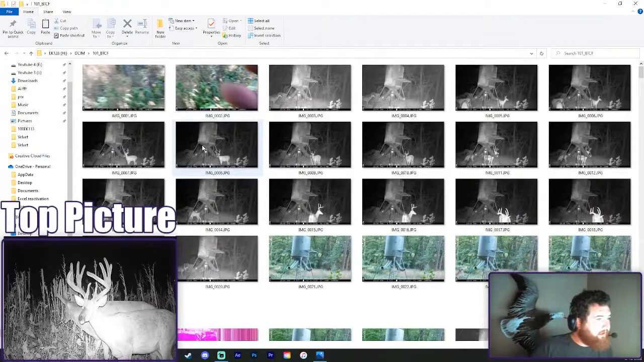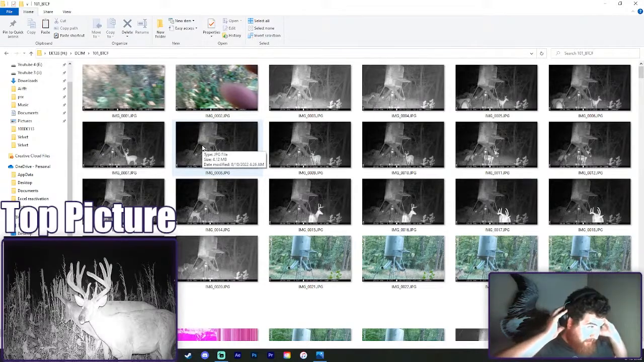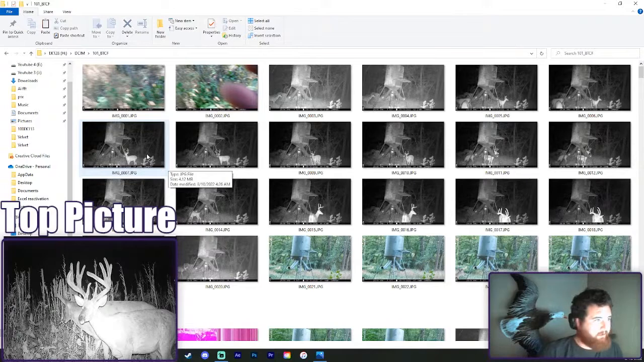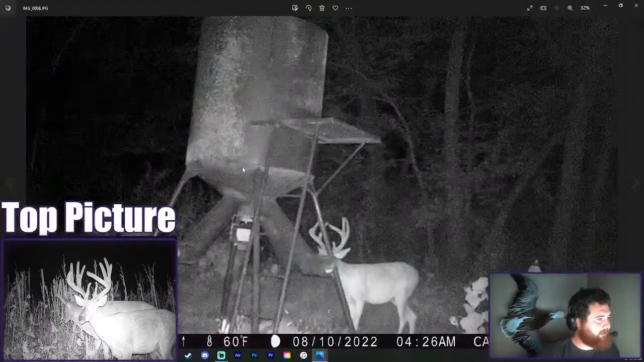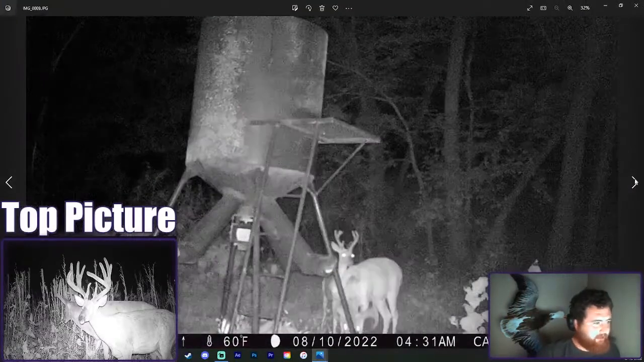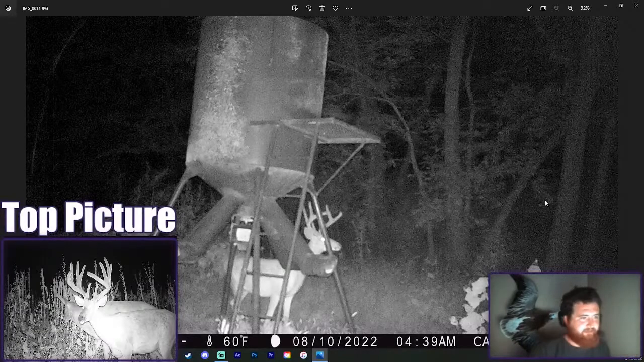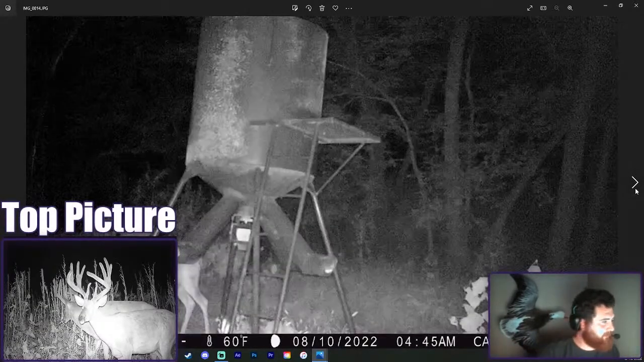Okay, what do we got here? Ooh, okay. This could be a big one. Buckle up your seatbelt. This is Deerfields. This has always been a really good producer early season. This is a little clover plot, like a half acre, 3/4 acre clover plot, and this year it's in the middle of a big alfalfa field, a big cornfield, milo, beans. The farmer's got everything planted all around this field. It's just a little tiny secluded field. We've shot tons of deer here over the years.